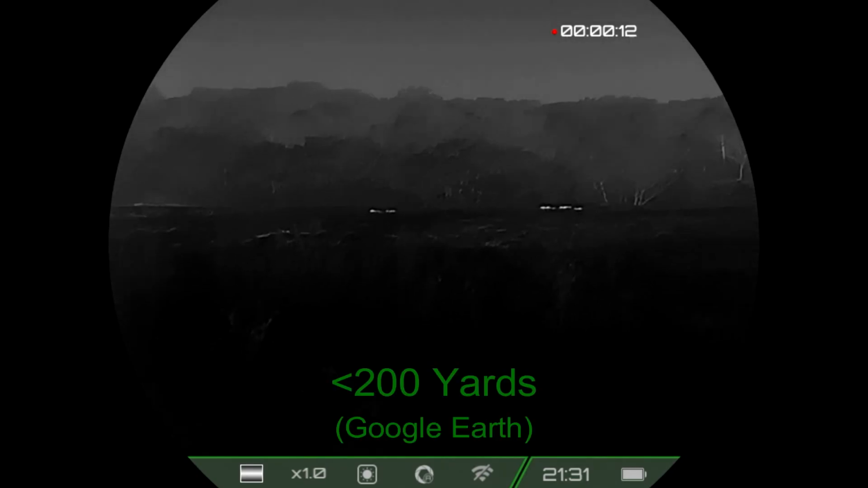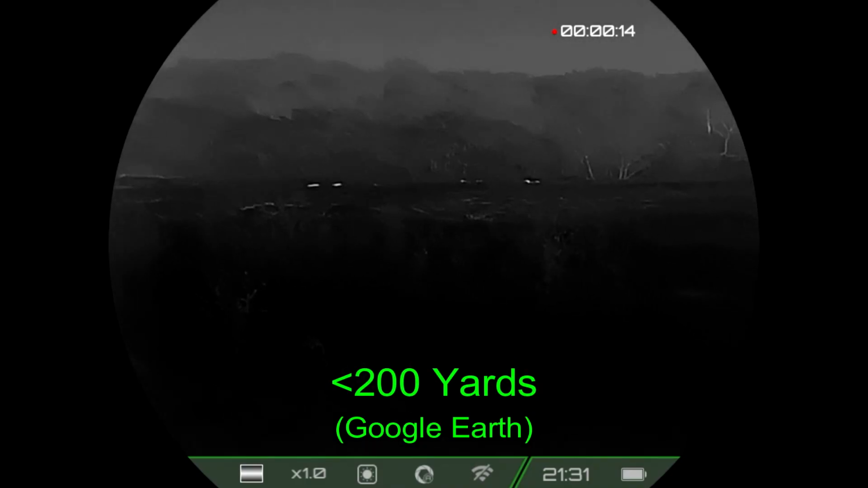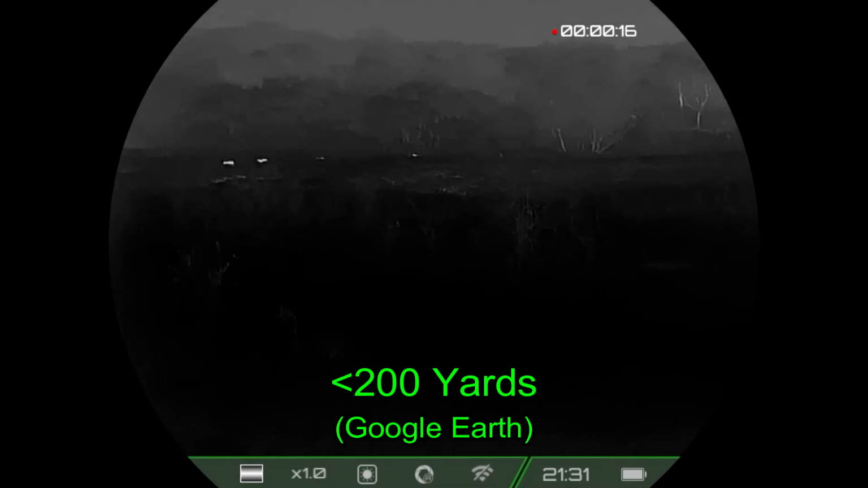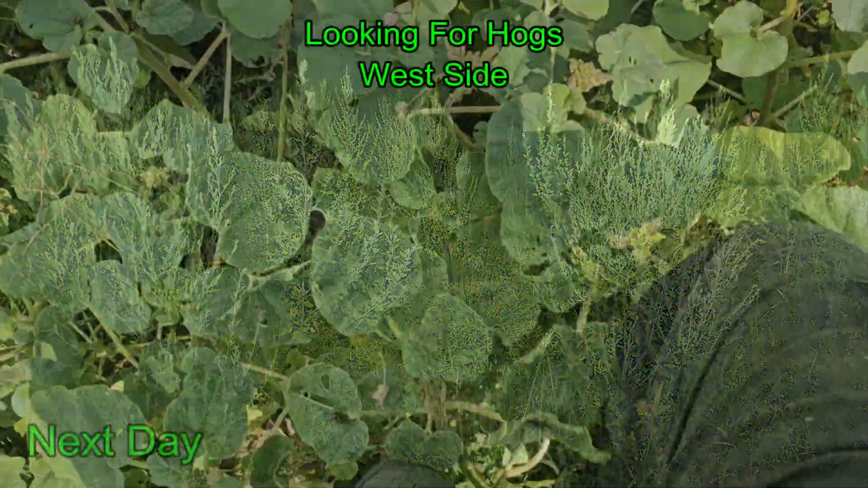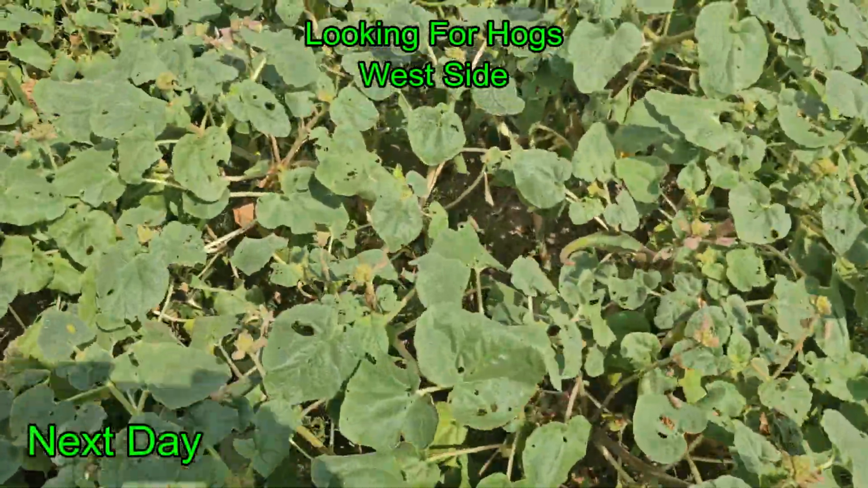Well, doggone. And I've got hogs in the distance. They're out there less than 200 yards. They're partially covered in foliage. There they go. This is the stuff that I'm looking through and where I'm looking for my hogs that are down. I didn't find anything on the east side or the west side.